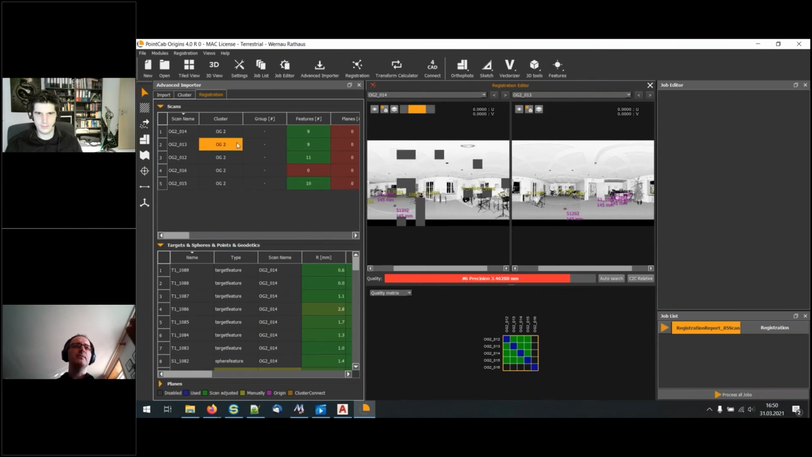This project is only one cluster and it contains some spheres. And you see here a scan, scan 16, has no features. So sometimes it happens that you have a project and you want to add a new scan, but there are no spheres anymore. What you did in the past is you clicked corresponding points by hand.